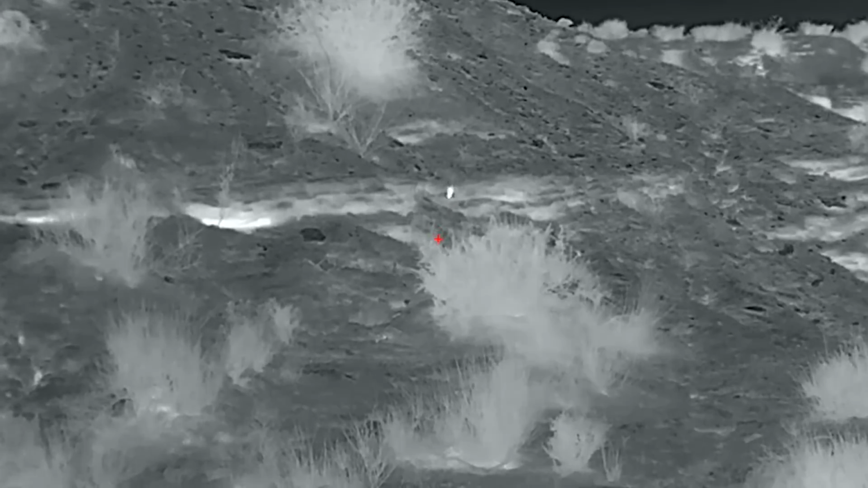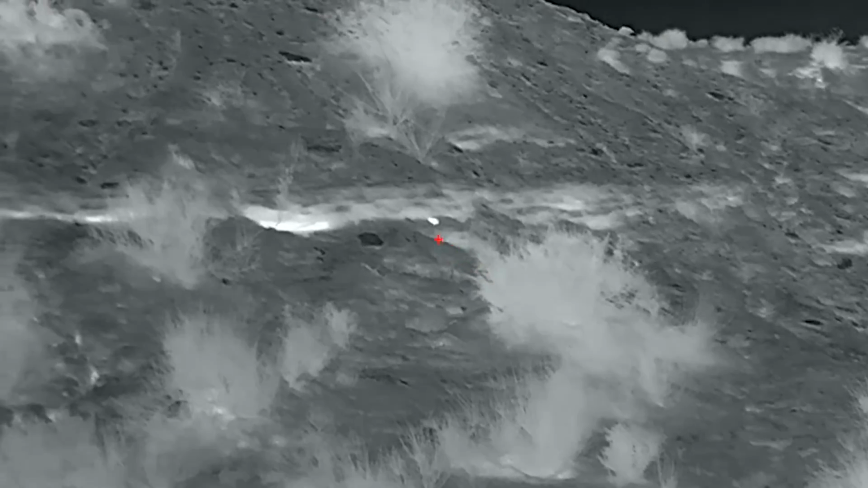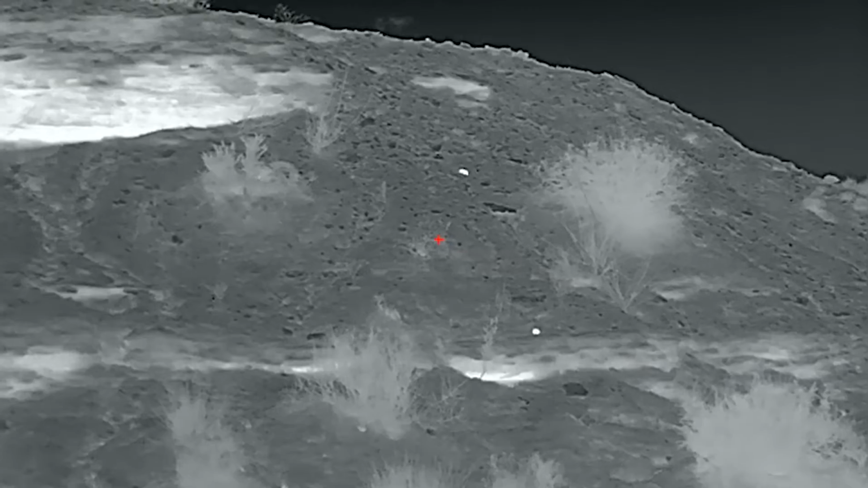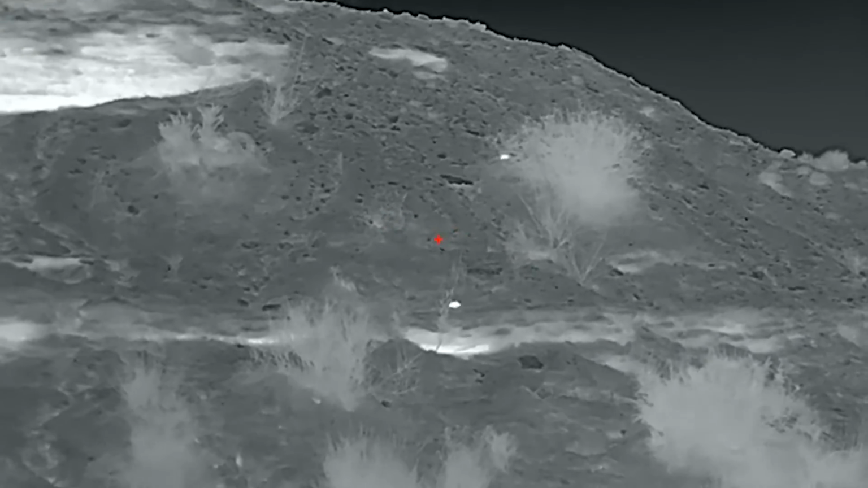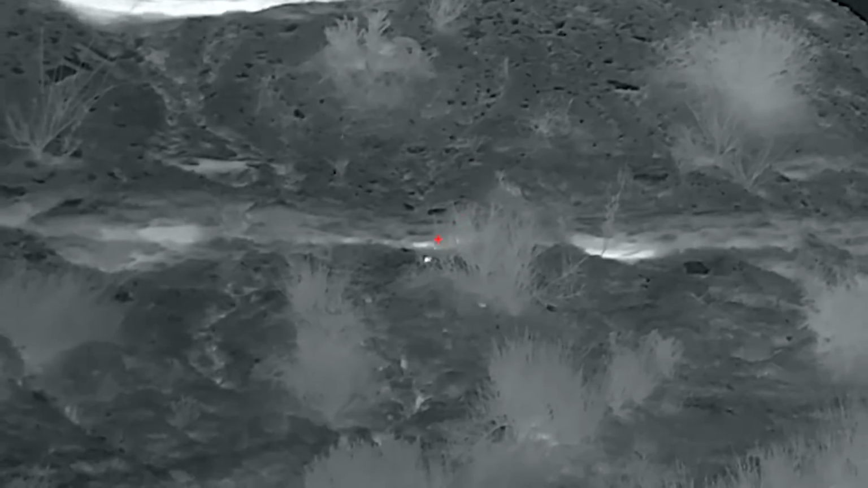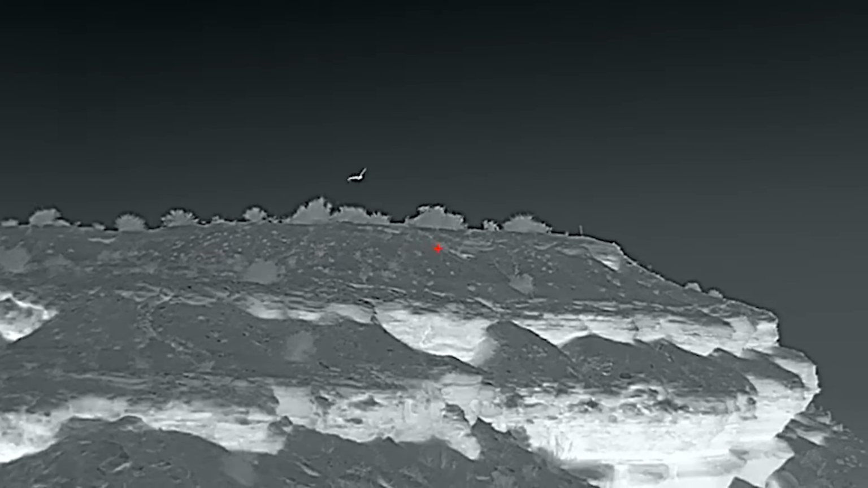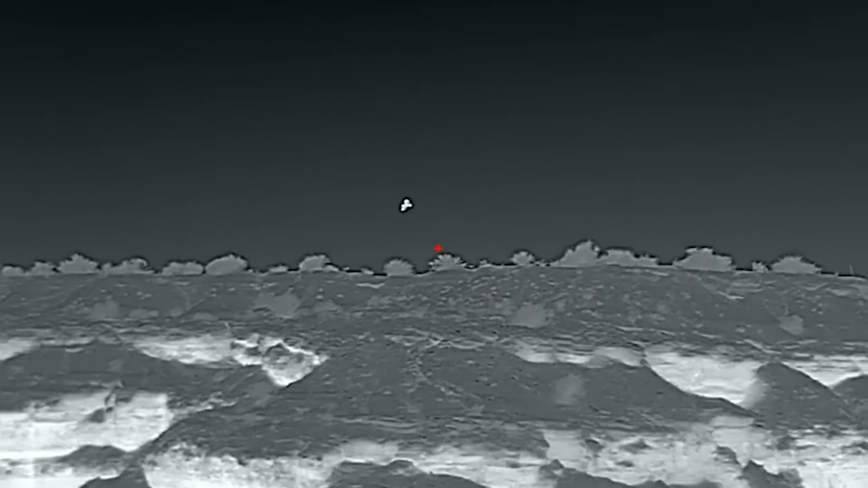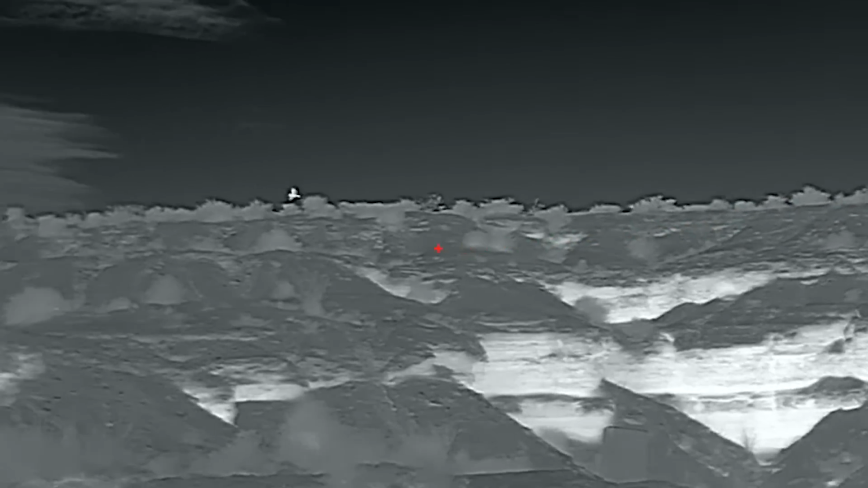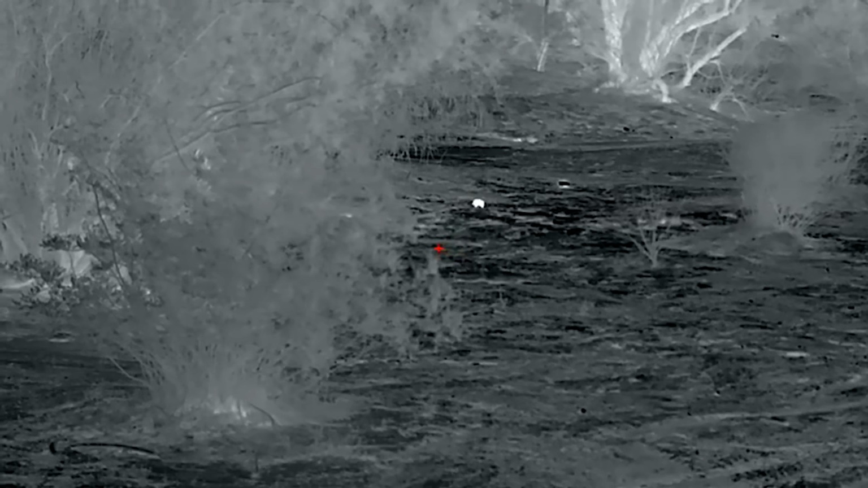Now, one of the things that was very eye-opening to me when taking this thermal device out into the desert was how incredibly easy it was to find heat signatures. I was shocked to see how much wildlife is actually out in the desert when you have the capability of finding and seeing it. What was incredibly cool was how quick it was to find those heat sources as well, and how you could even spot things like jackrabbits, mice, and even things as small as a moth when flying through the air. It was very cool to see the desert in a new perspective.